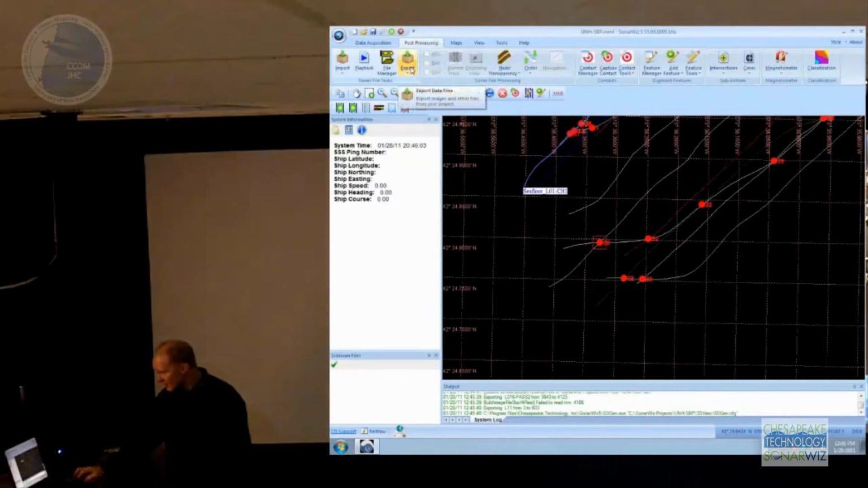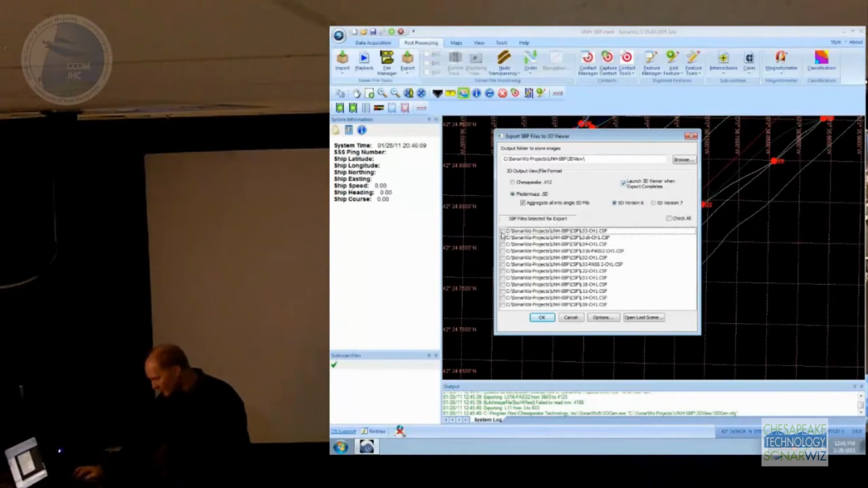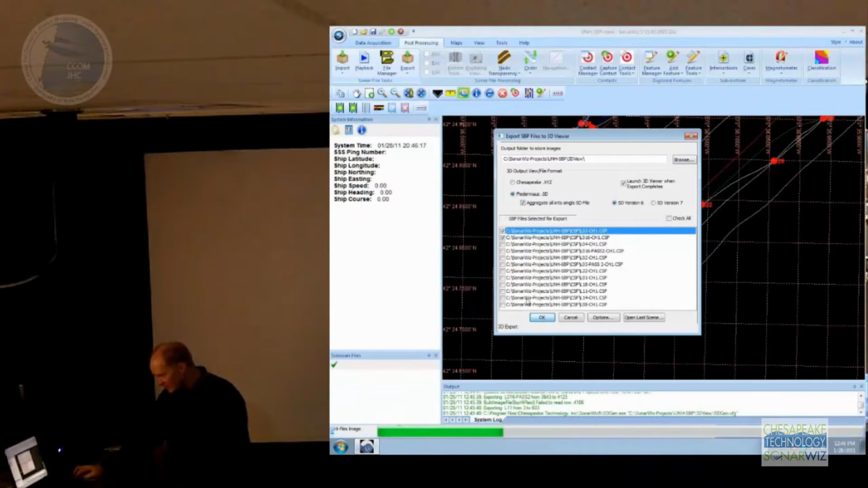You can also generate 3D looks at several lines, either in the FleeterMouse product. Let's just take a couple of them here real fast. So you can generate FleeterMouse SD files in either version 6 or version 7. I don't have any of the newer stuff on my laptop.